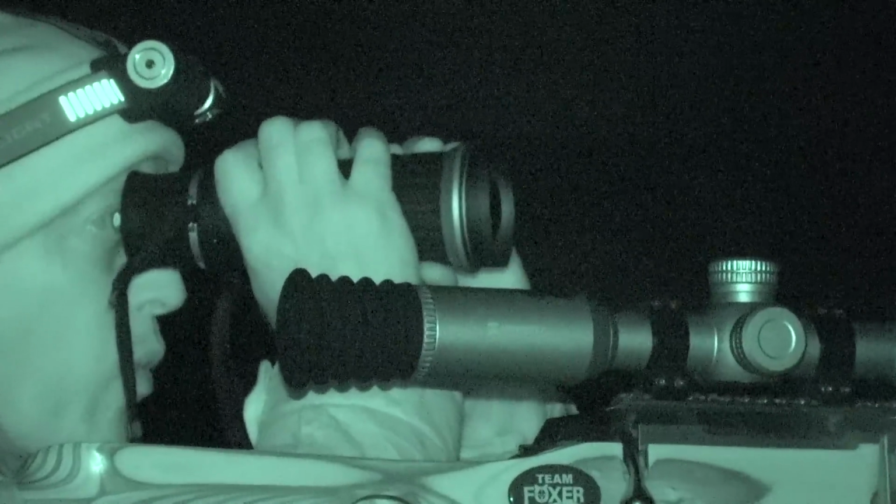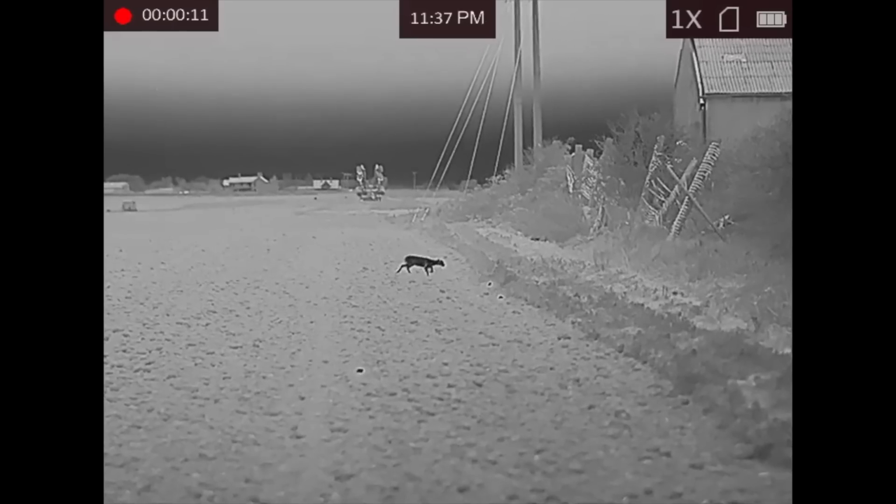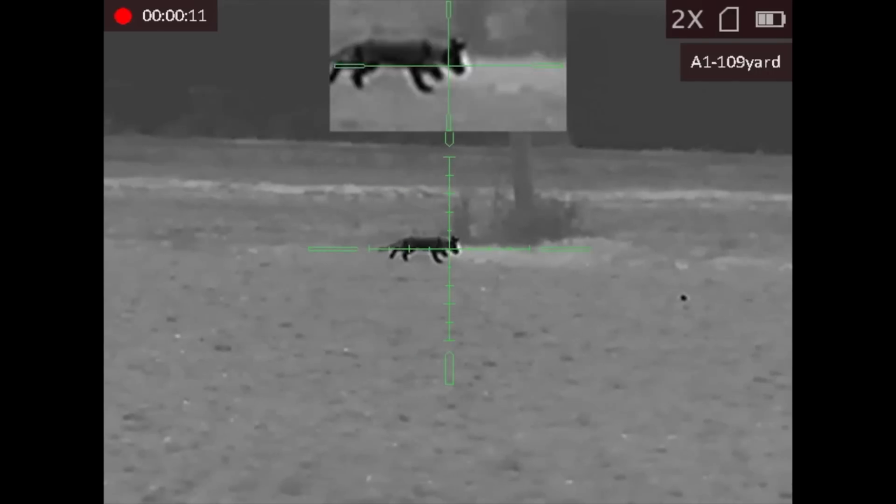In this episode we take a look at the impressive new spotter from HIKMICRO, the Falcon FQ50. Plus, it wouldn't be Team Foxer without a few foxes, would it?